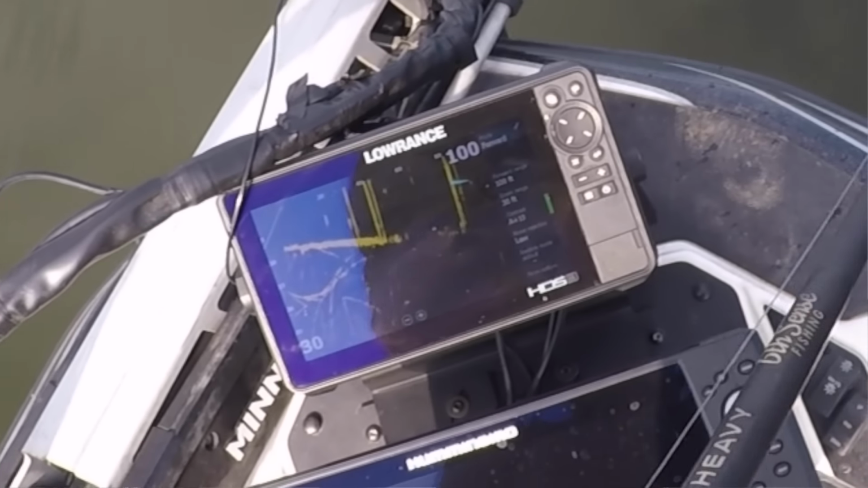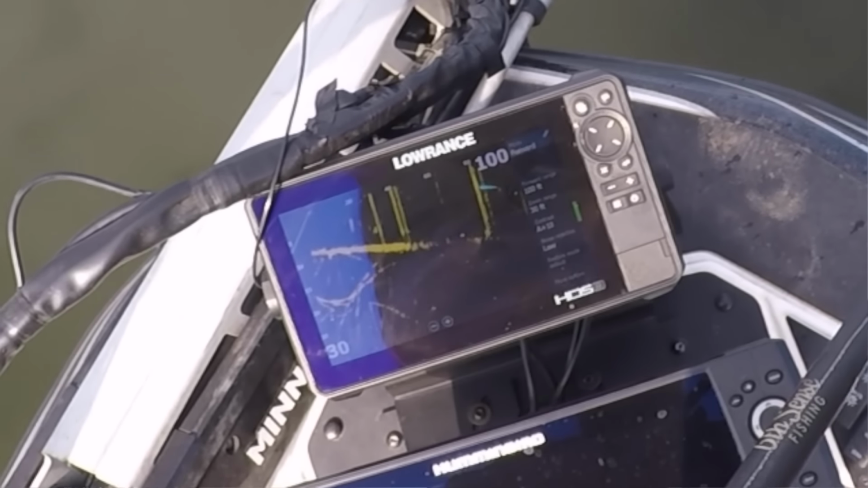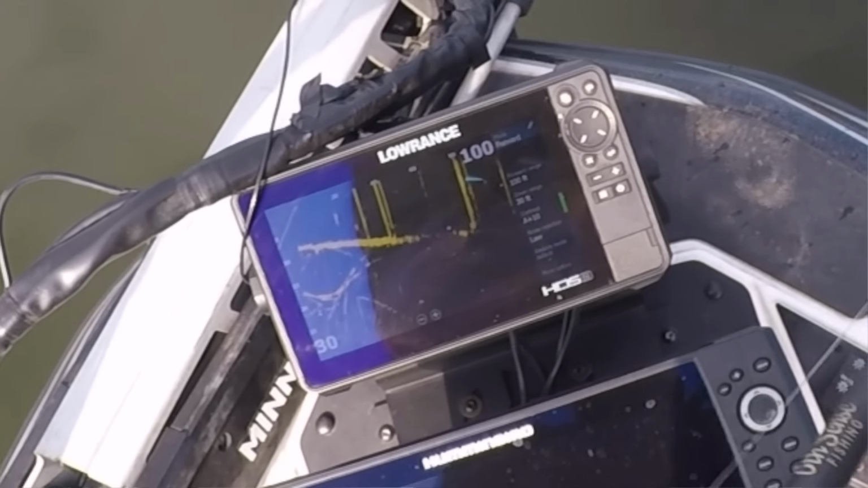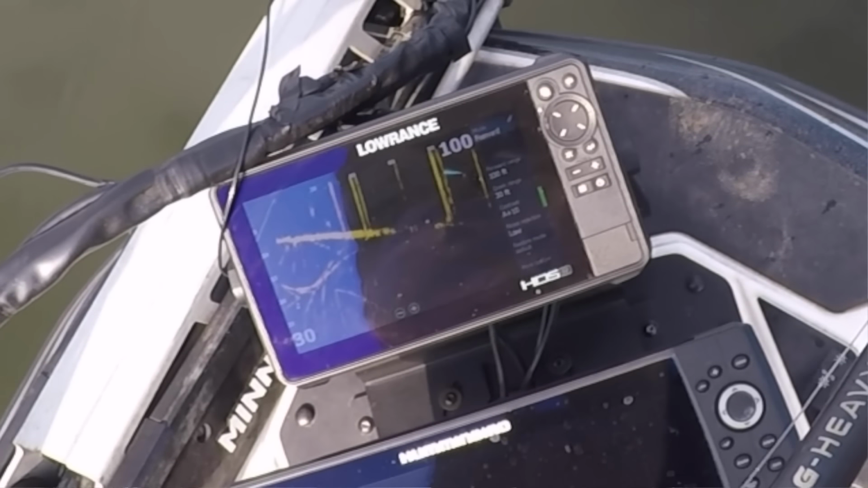Also, I didn't mention this. I need to mention this. As you learn with scope, be very, very, very prepared to see so many fish react to your bait, get close to your bait, look at your bait, and not bite. You're not doing anything wrong. It happens to all of us.